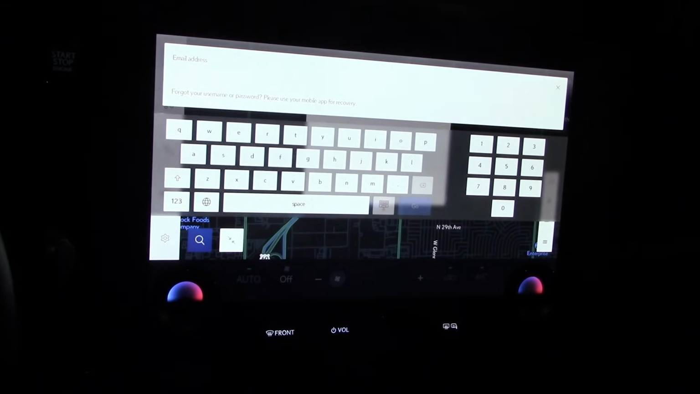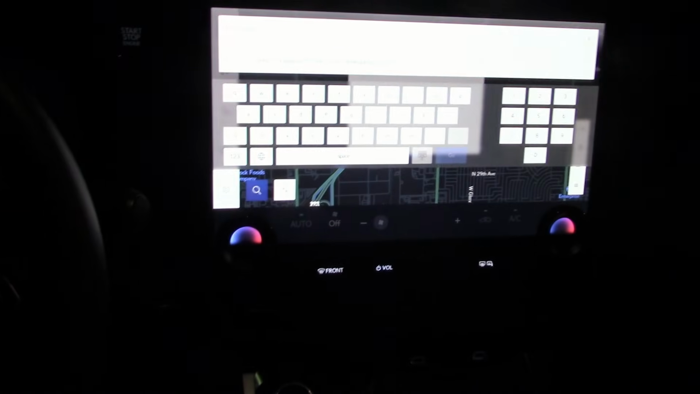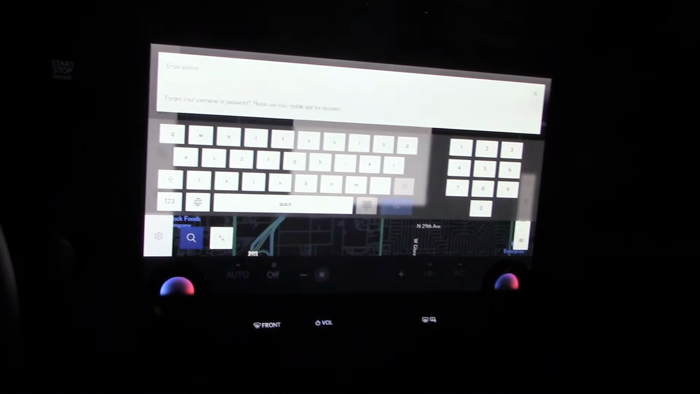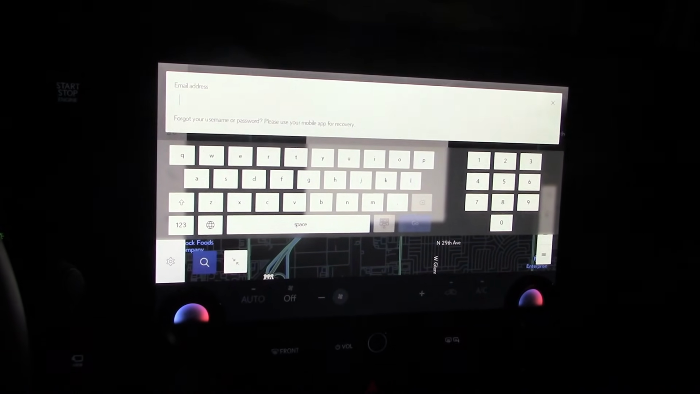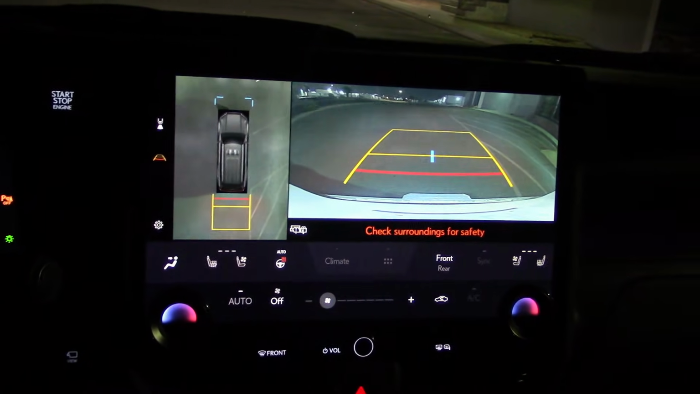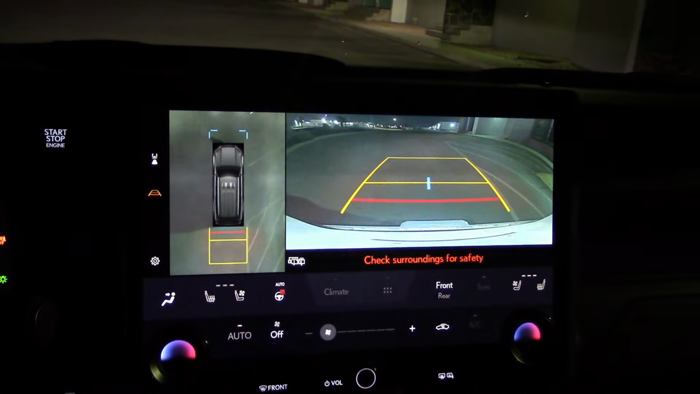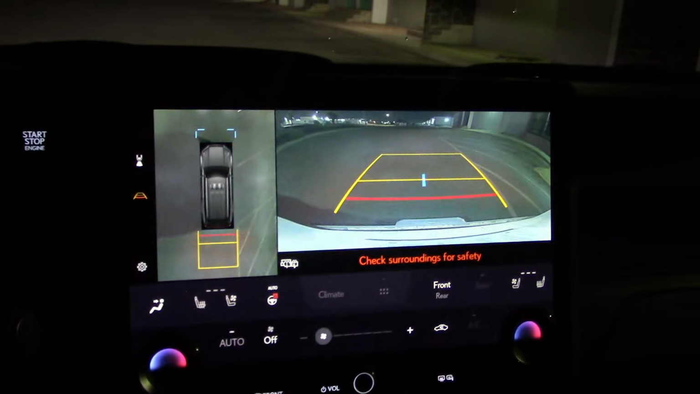And for some reason this email stuff with the little board keeps popping up around every 15 minutes. I don't know why. I can't seem to turn it off. But that's another story. Hit a few buttons, we switch over to the camera system. This is a big screen with a lot of stuff on it.